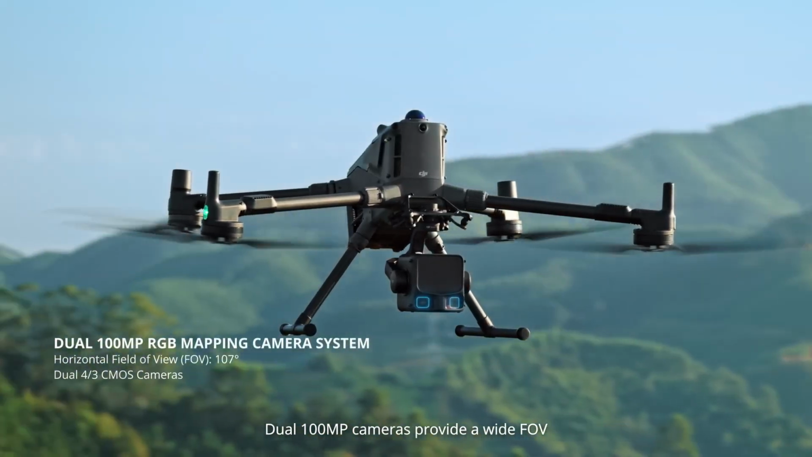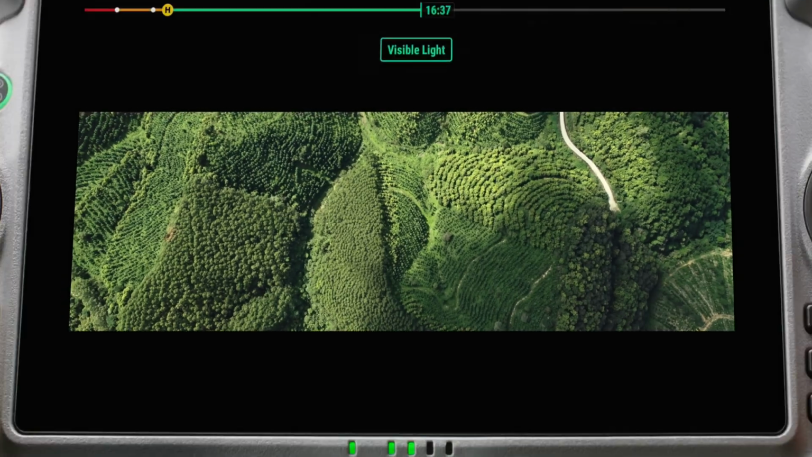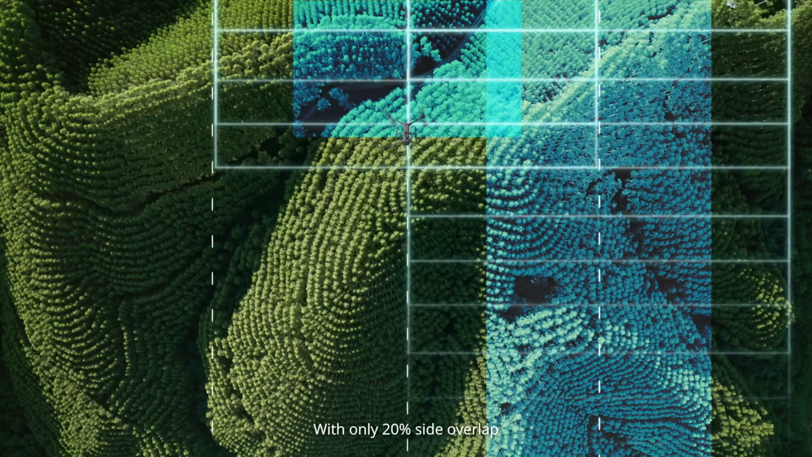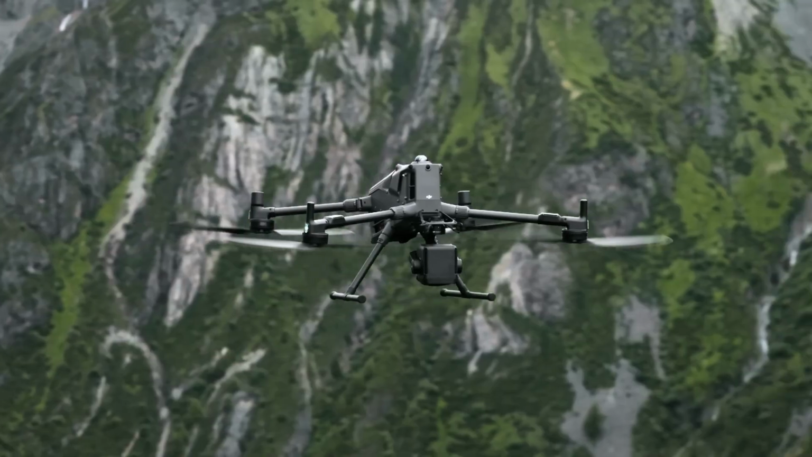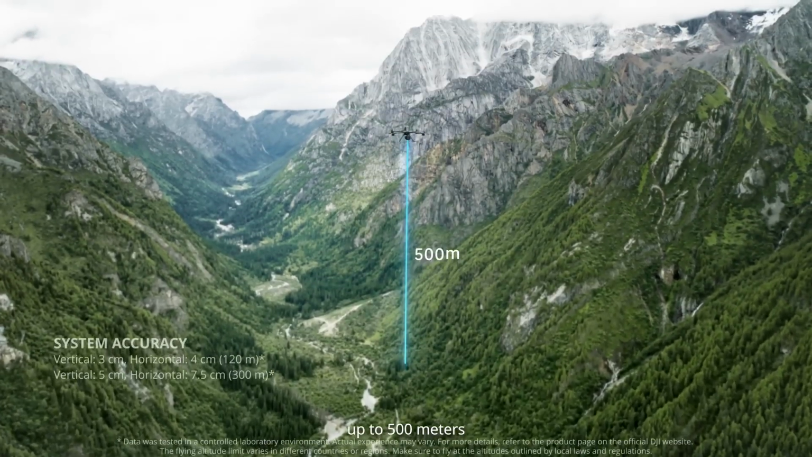Dual 100 megapixel cameras provide a wide FOV. With only 20% side overlap for point cloud acquisition, capture both high overlap RGB imagery and LiDAR data. L3 supports flight altitudes up to 500 meters.